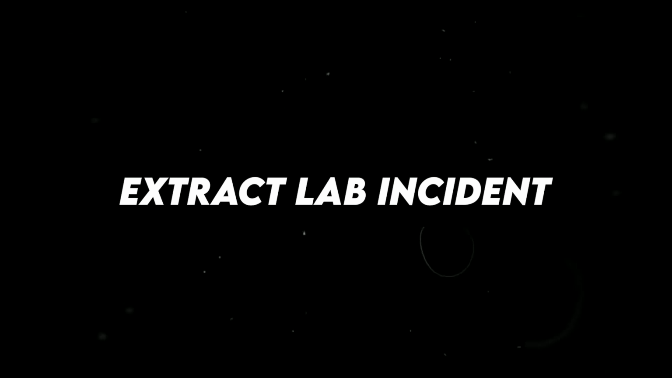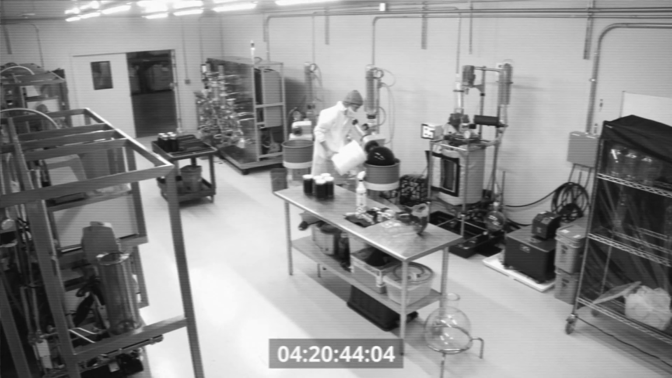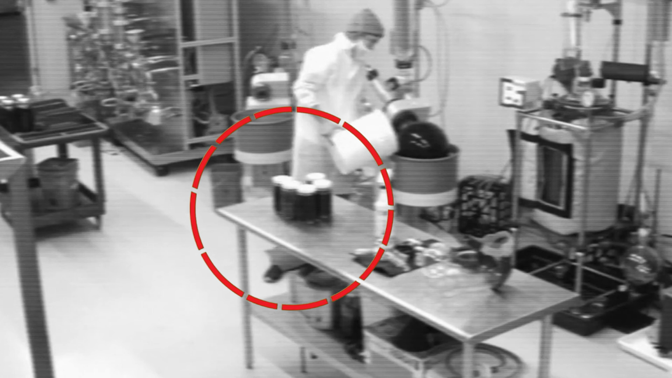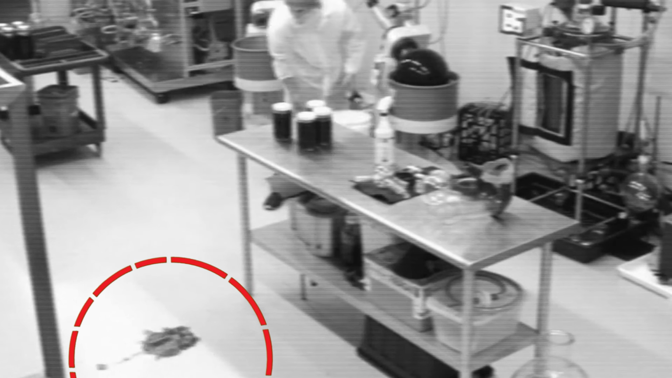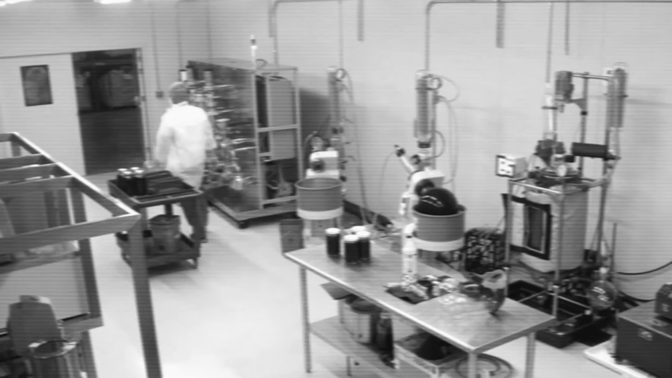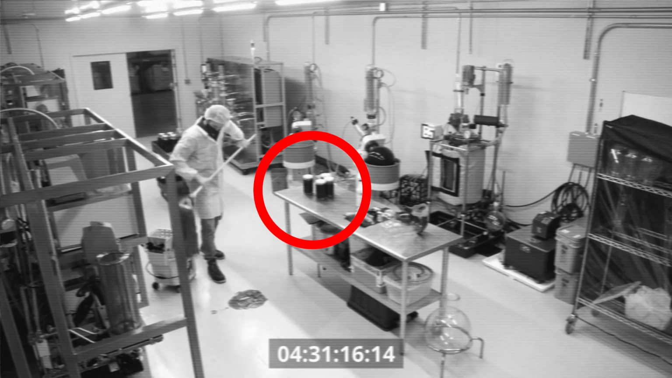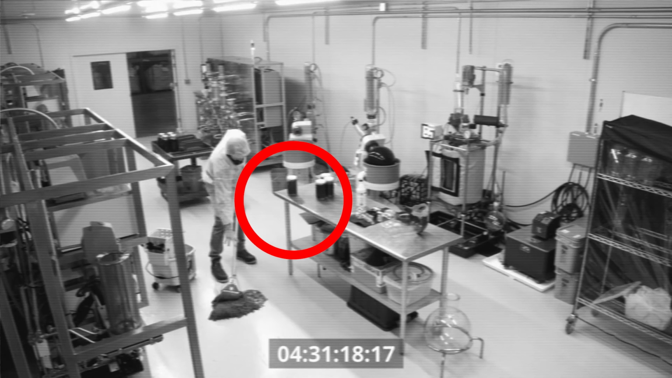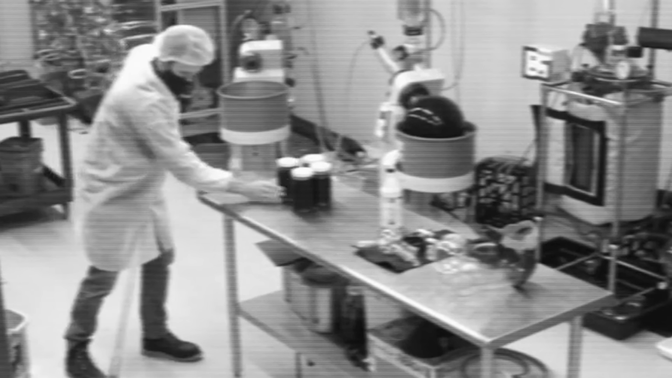Extract Lab Incident. On October 23rd at 4:20 p.m., a mysterious incident occurred in the Extract Lab distillation room. A jar of full-spectrum distillate fell off a table, prompting an employee to claim a ghost was responsible. The CEO, Dr. John Thompson, was skeptical and dismissed the employee. As another employee cleaned up the spill, a second jar inexplicably moved on its own. The employee returned it to its place, preventing further product loss.